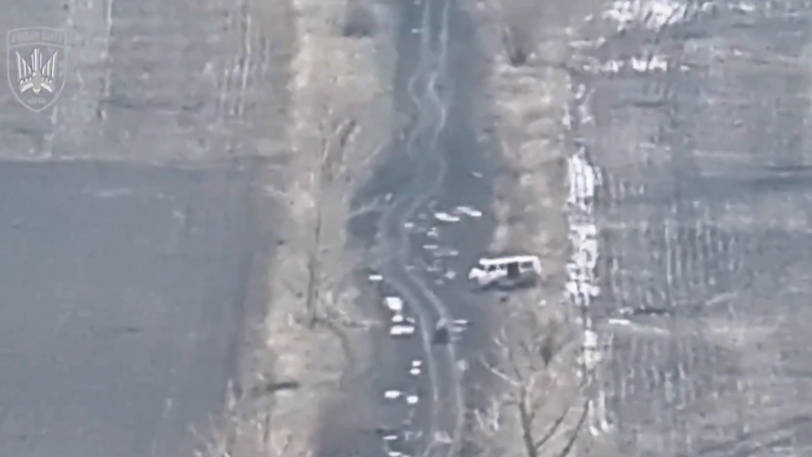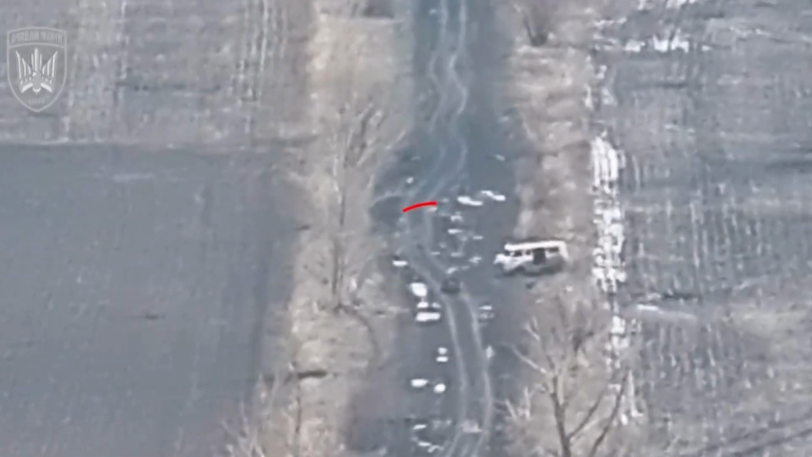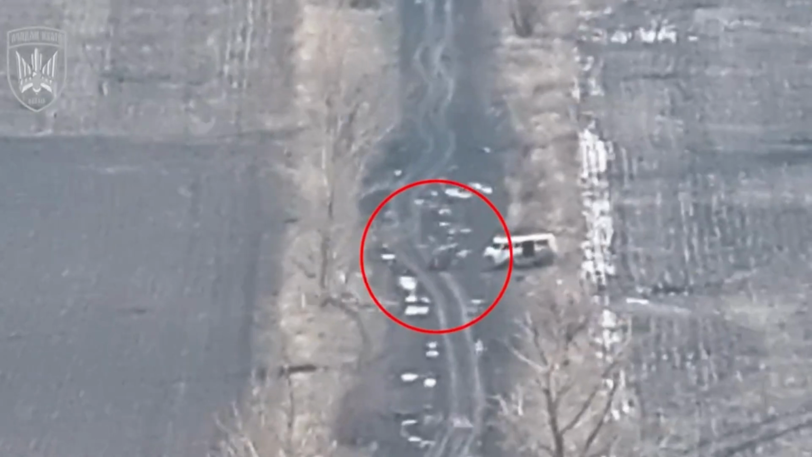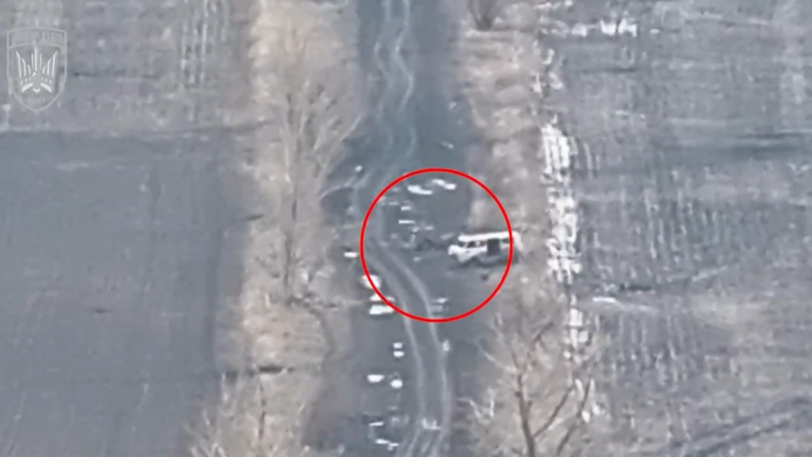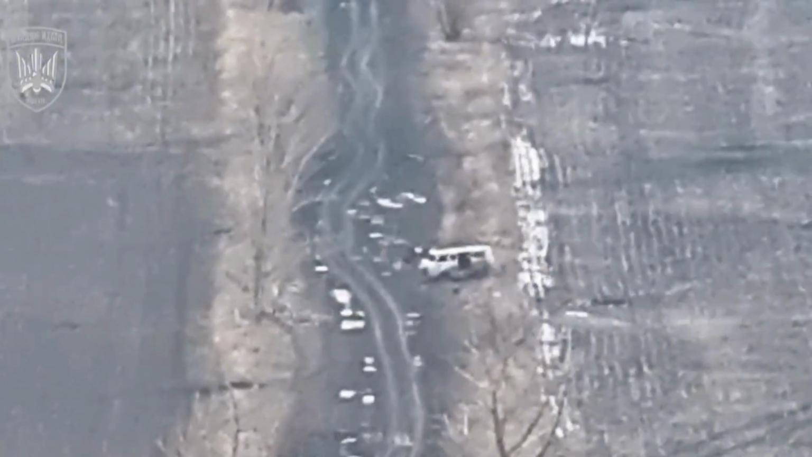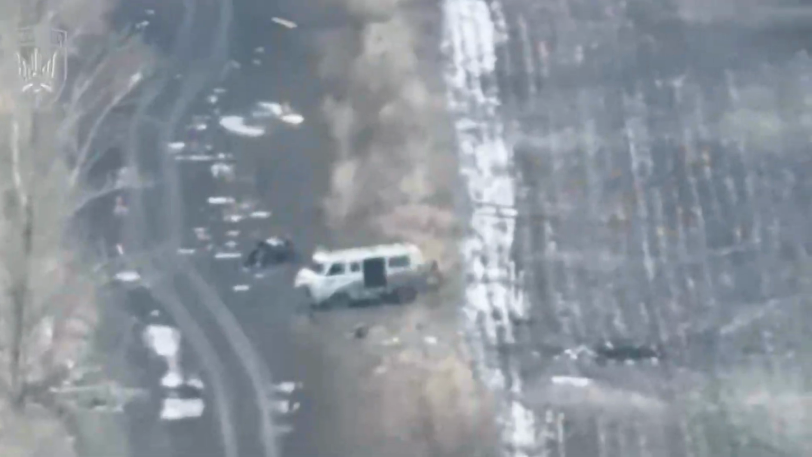The following moment unfolds along a dirt road where two Russian soldiers are seen riding an ATV across rough terrain. As the vehicle moves forward, it suddenly loses balance and both soldiers fall onto the ground beside the road. Within seconds, a Ukrainian drone appears overhead and begins closing the distance.